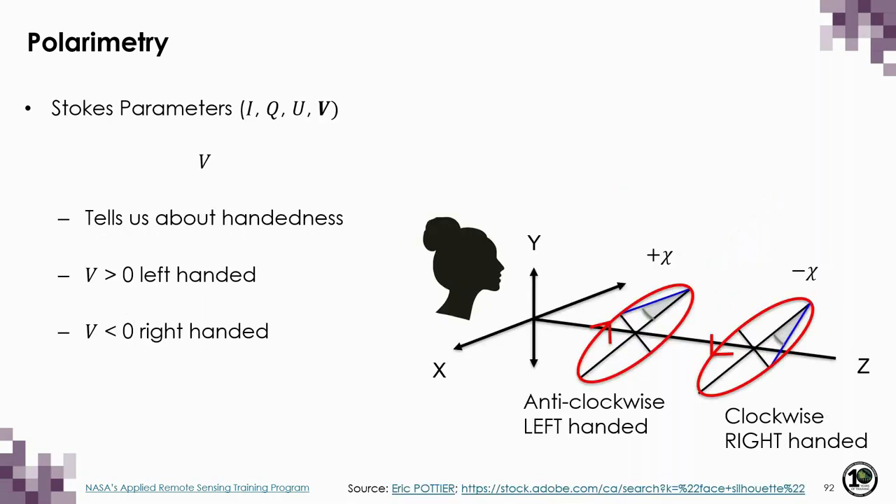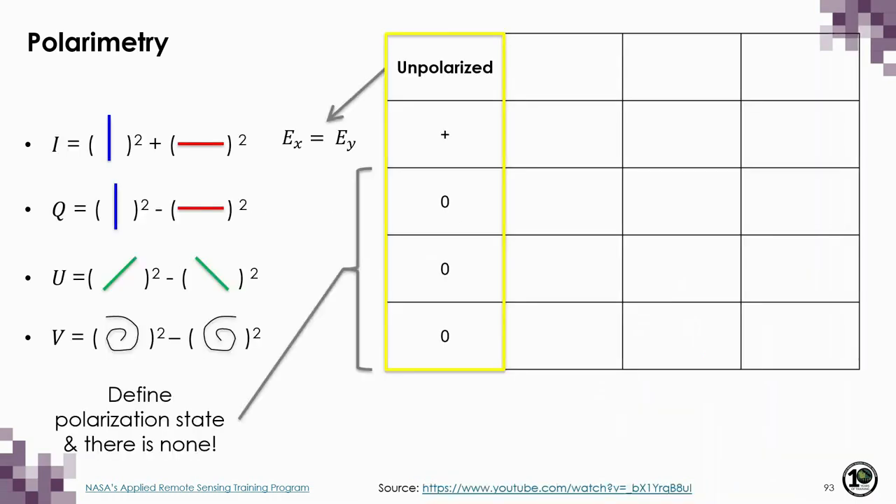The final parameter, V, tells us about the handedness of the rotation. So whether it's rotating in the clockwise or right-handed direction, or in the anti-clockwise or left-handed direction. When values are greater than 0, that means it's rotating in the left-handed direction, and when it's less than 0, it's rotating in the right-handed direction. And all these parameters together can provide a clear picture of both the intensity and polarization state of the wave.